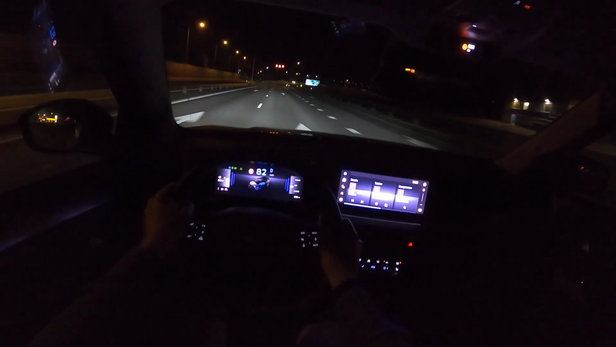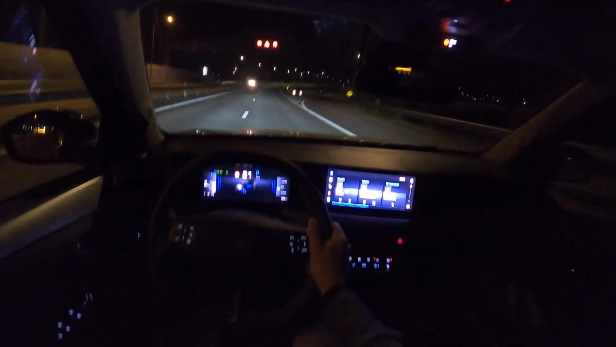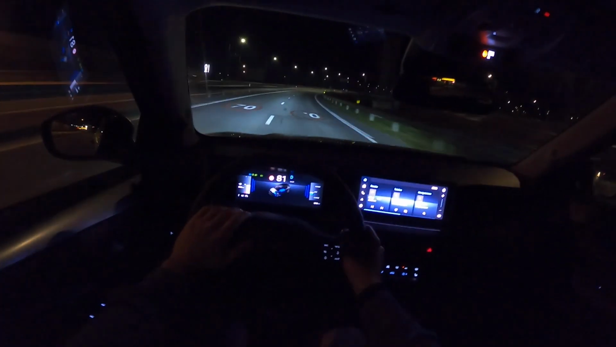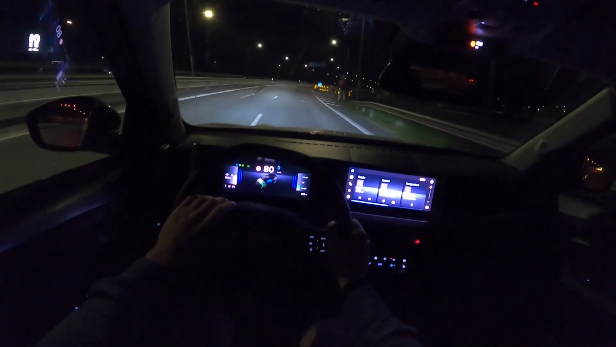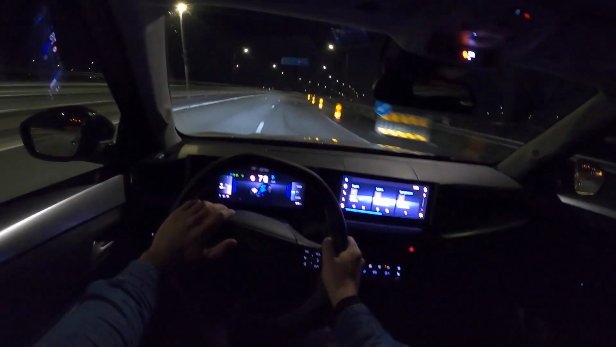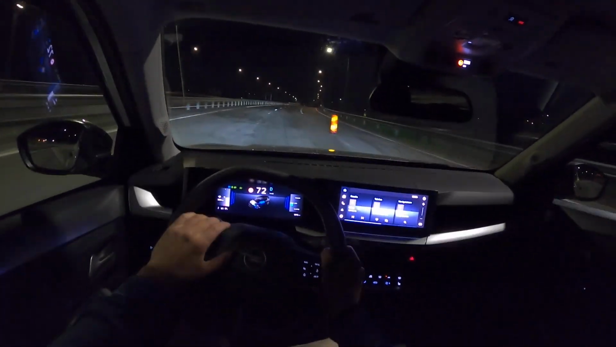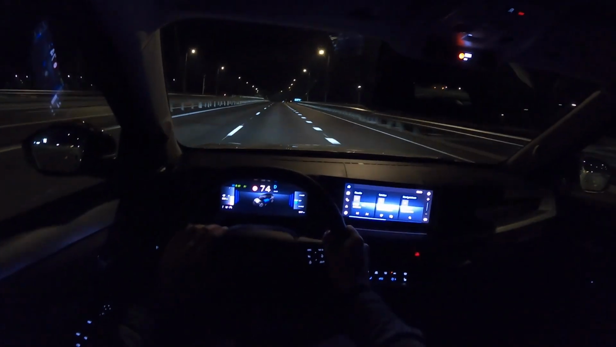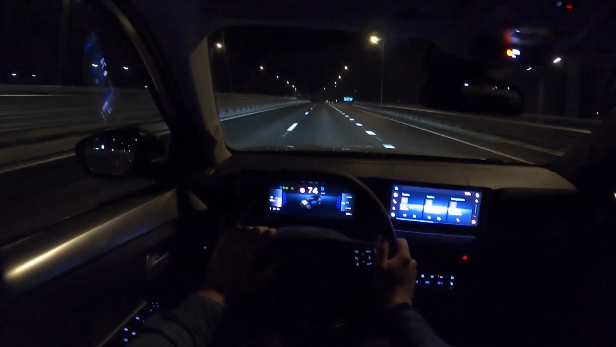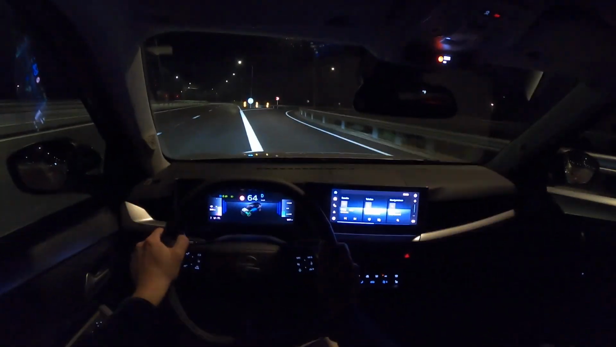This is like a historical moment. Crossing the bridge, which was closed about a year ago, maybe. No, they closed it like 8 months ago. So this is the first time I'm crossing it. Pretty fresh. Carried away.